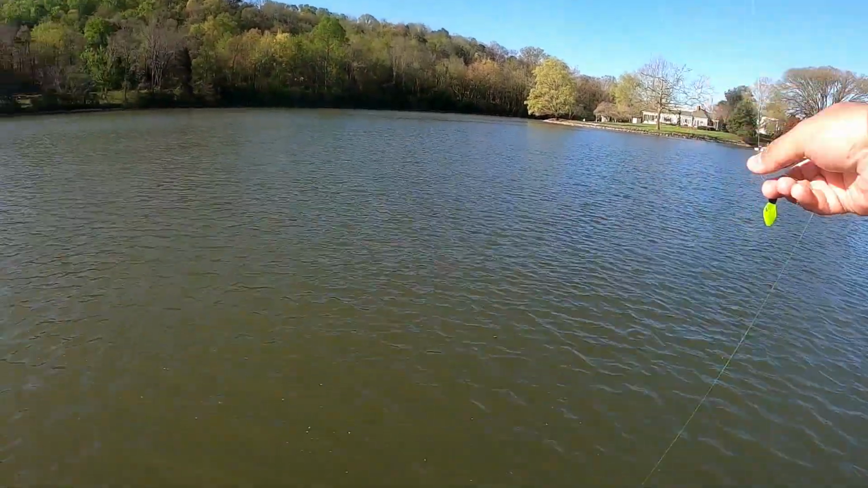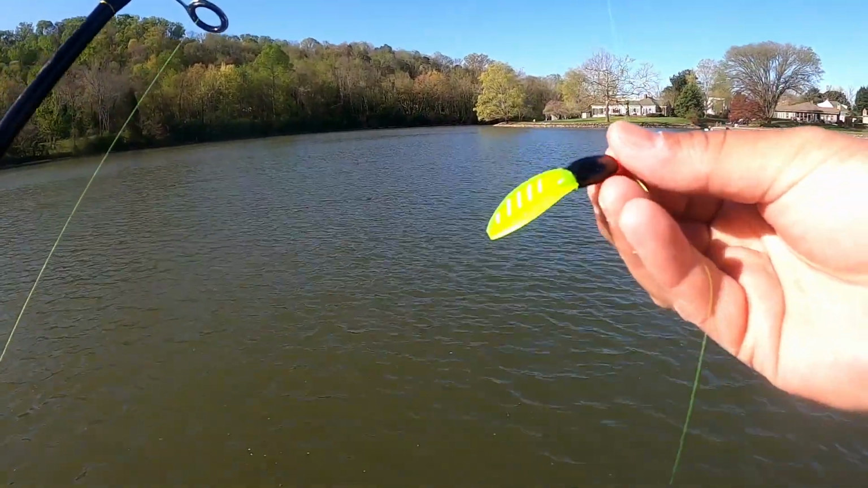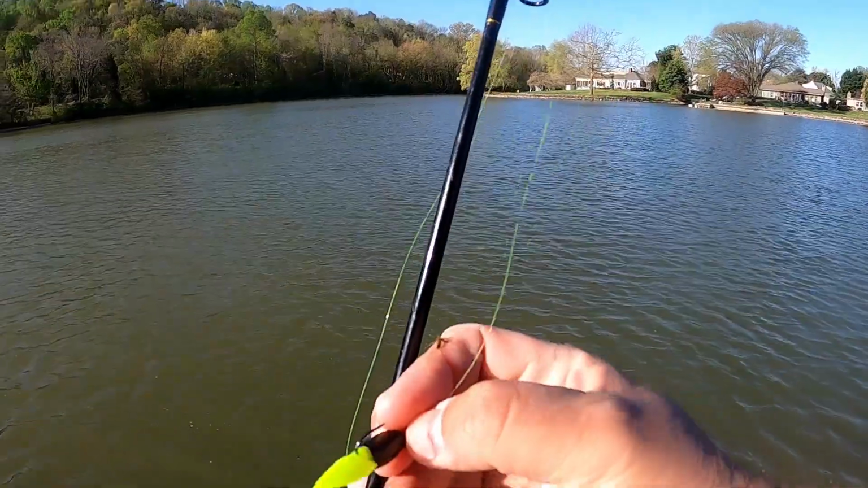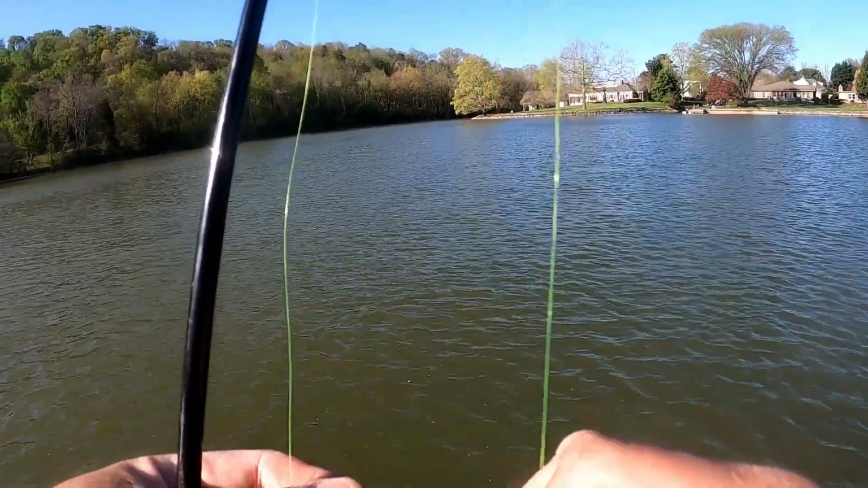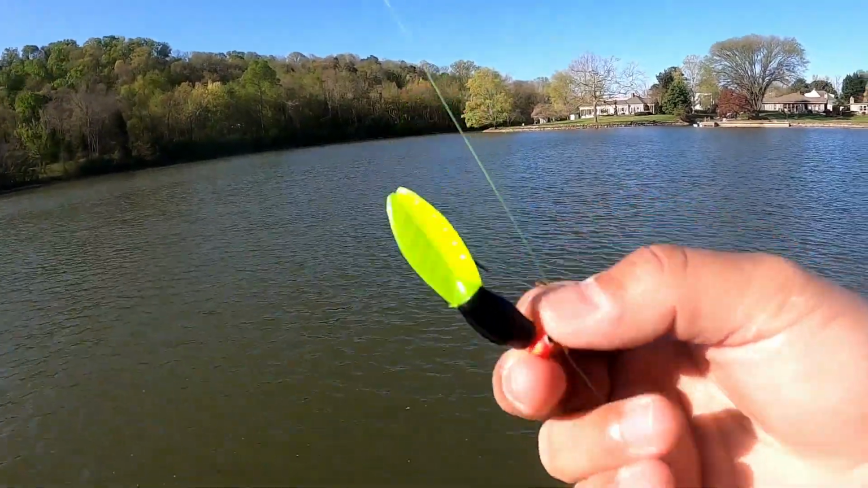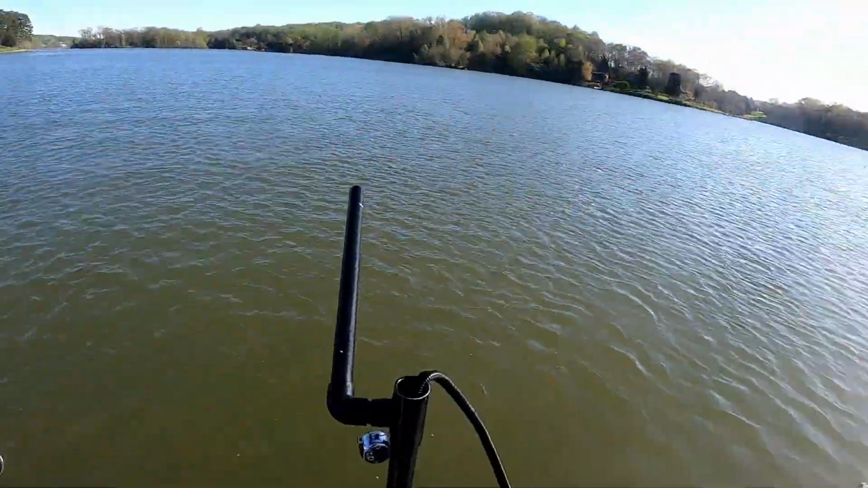Now I've had several pass those up to get this little black and chartreuse. I was just trying this out too because of the way the tail is. I might split it a little bit later. I've used these with a split tail, sometimes not. They've been taking it just like this, so I'm gonna keep it like that. All right, let's go find another bed.